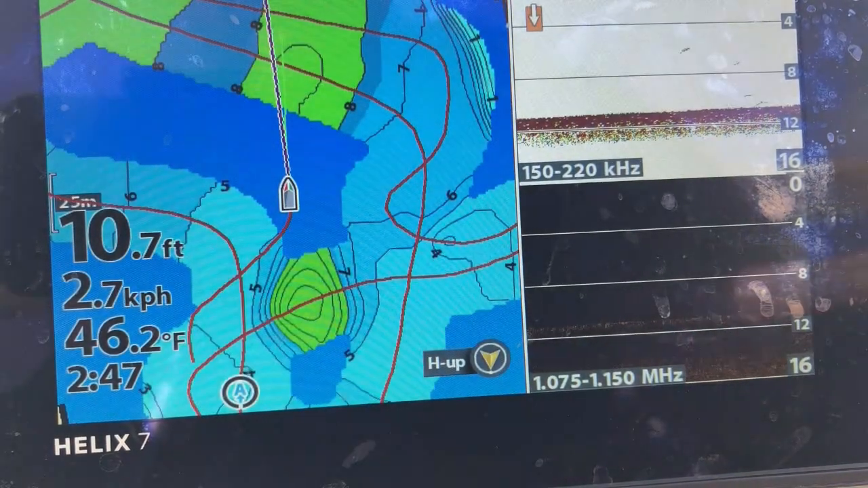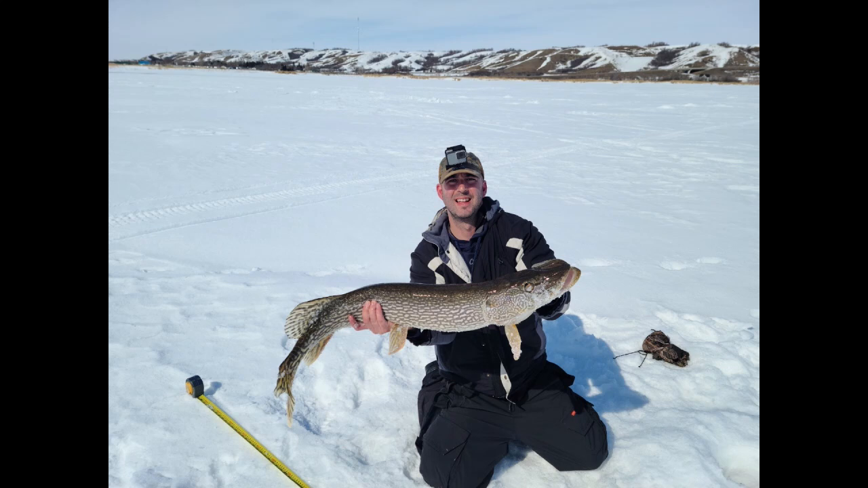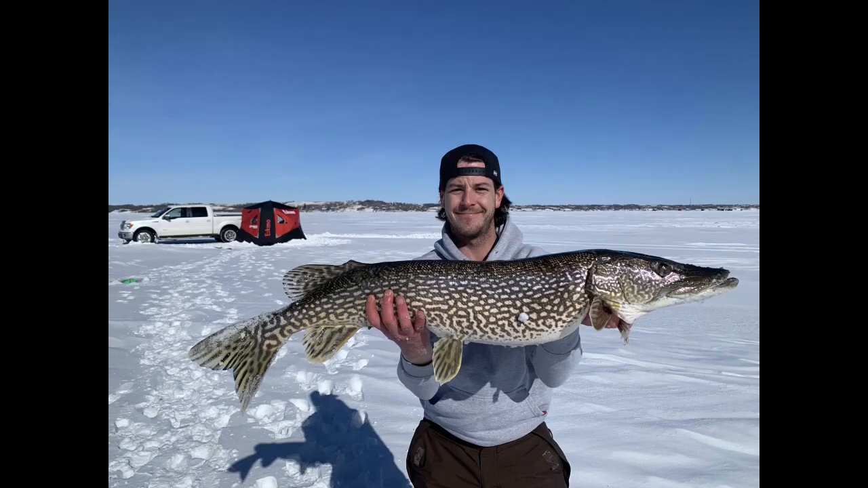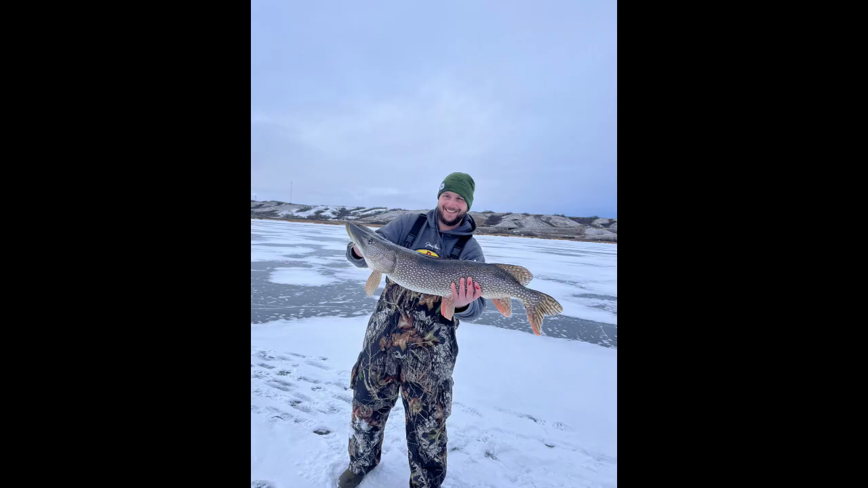There we go. Okay, that's really that easy. Just go around, spend some time graphing, find those weed edges, set some waypoints, and it's worked for me over the last couple of years. This is what I've been doing for winter. It's a lot easier to move around and graph things on a boat than it is on ice. Drilling holes can be pretty painful some days. So yeah, it's put me on some good fish.